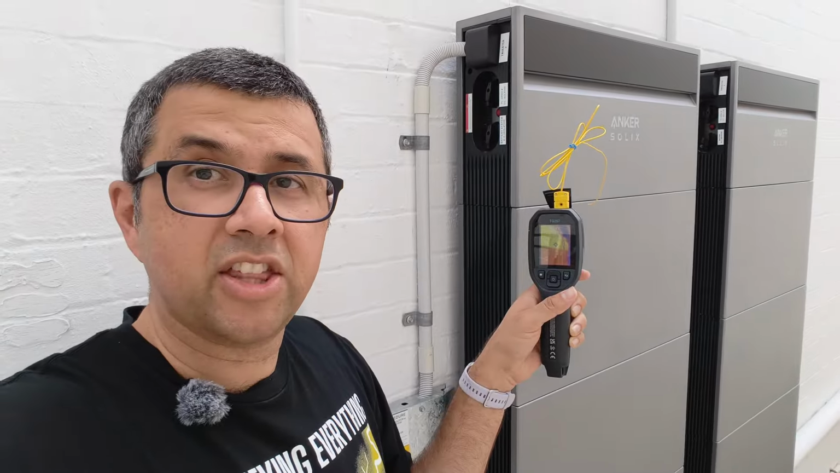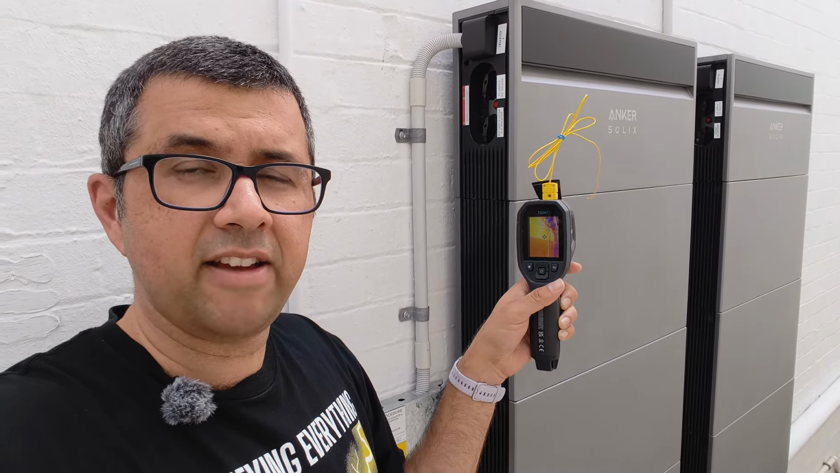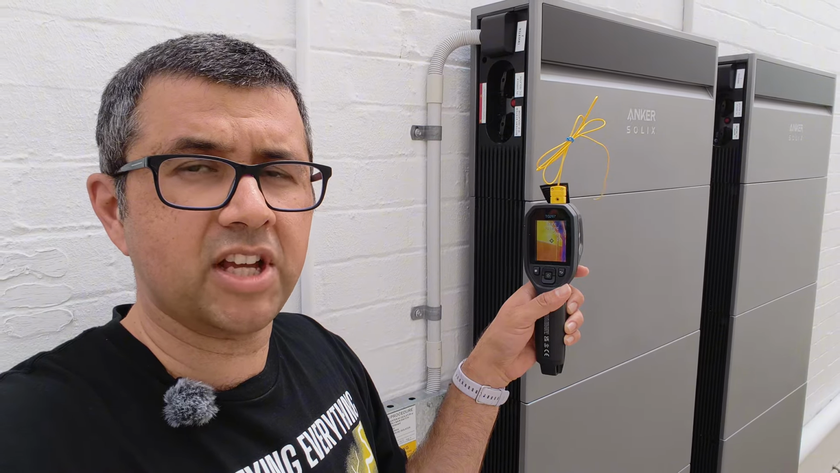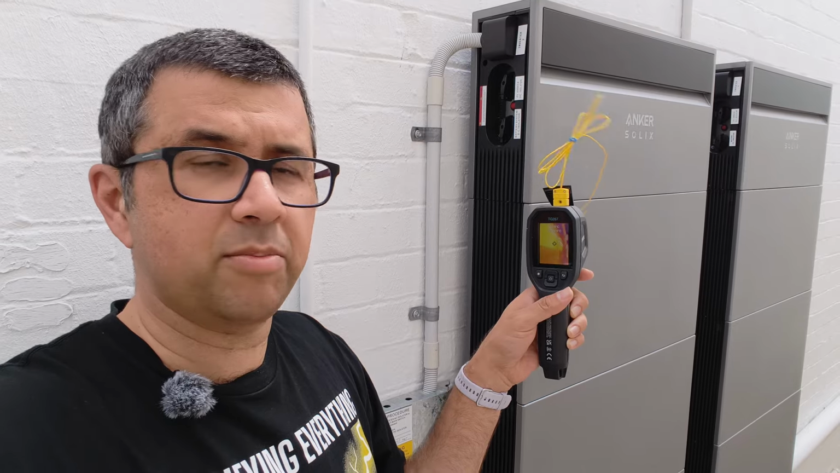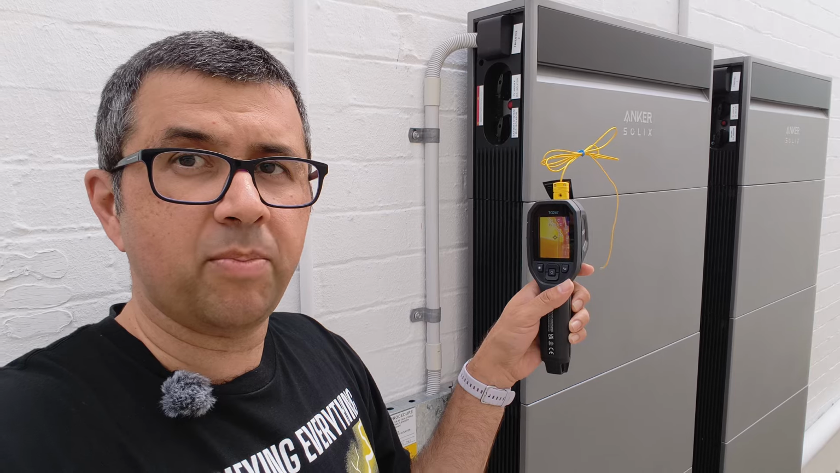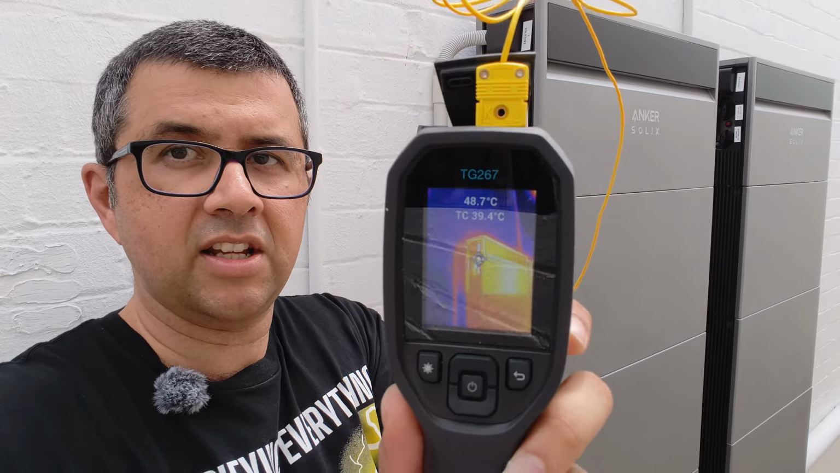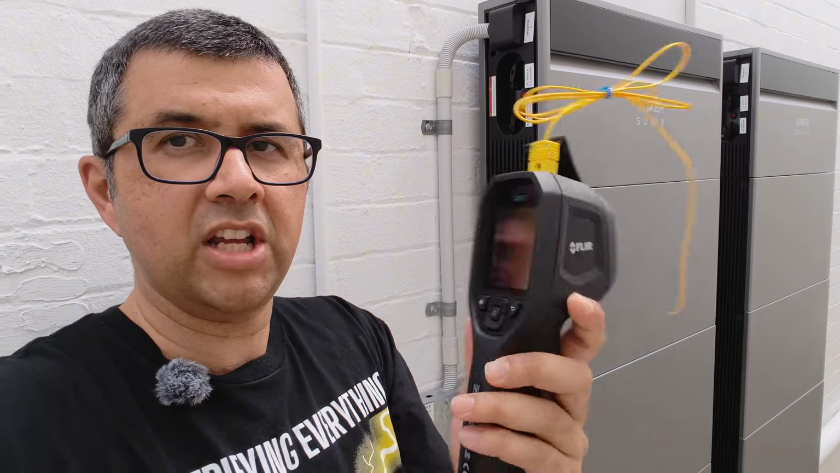This is the thermal camera, which I've borrowed from the local library, like I mentioned. It's a brand called FLIR, but they're not sponsoring this. They're just a popular brand of thermal camera, and my local library happened to have some for free to borrow, and I did borrow it. Now, these kind of thermal cameras work in two ways. They work by pointing at a particular surface and showing you what the current temperature is. As you can see here, the top of the battery is hotter than the bottom of the battery.